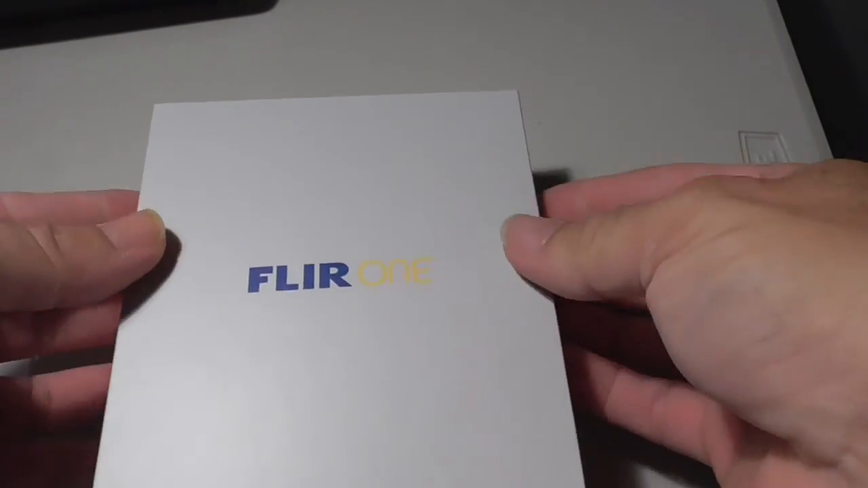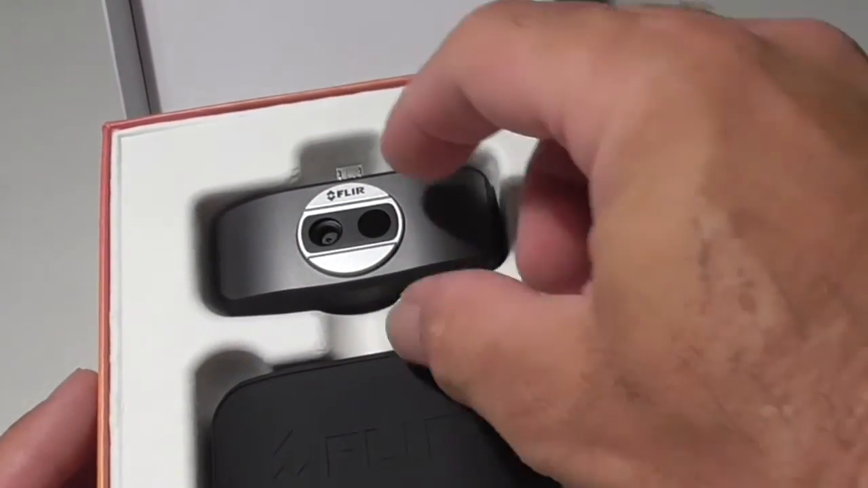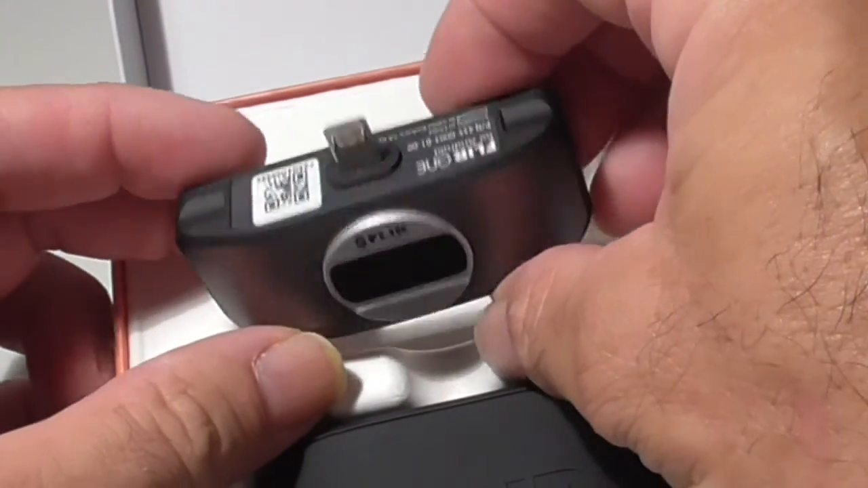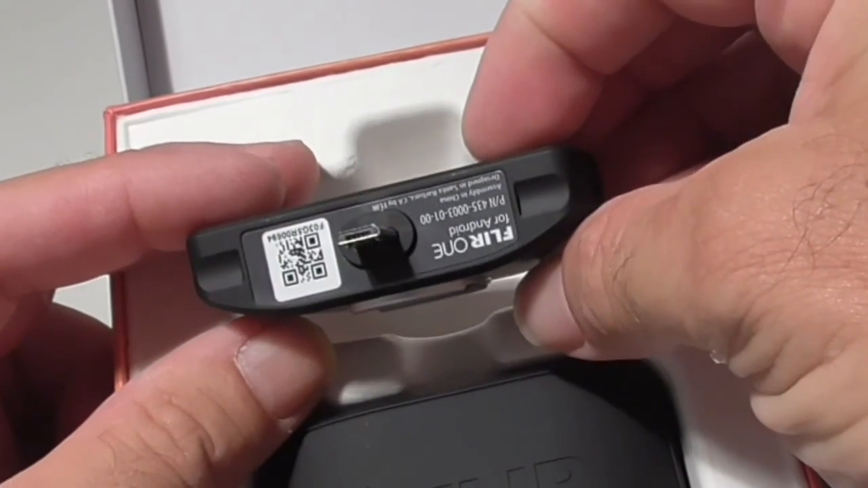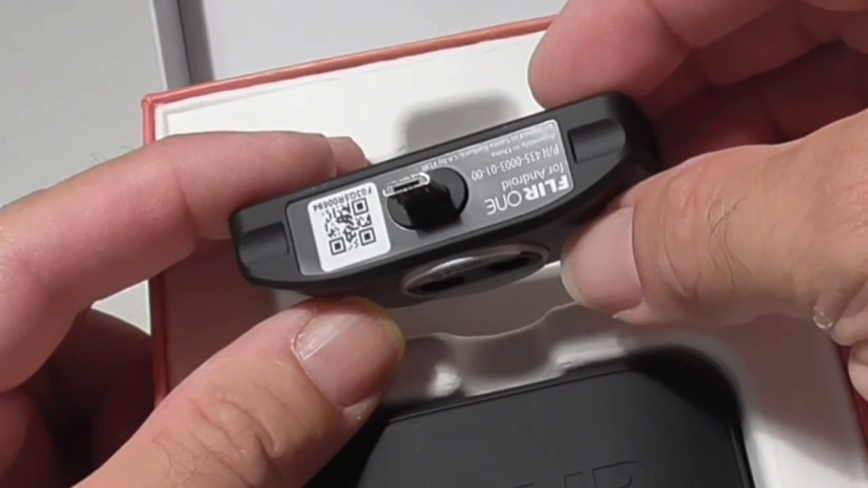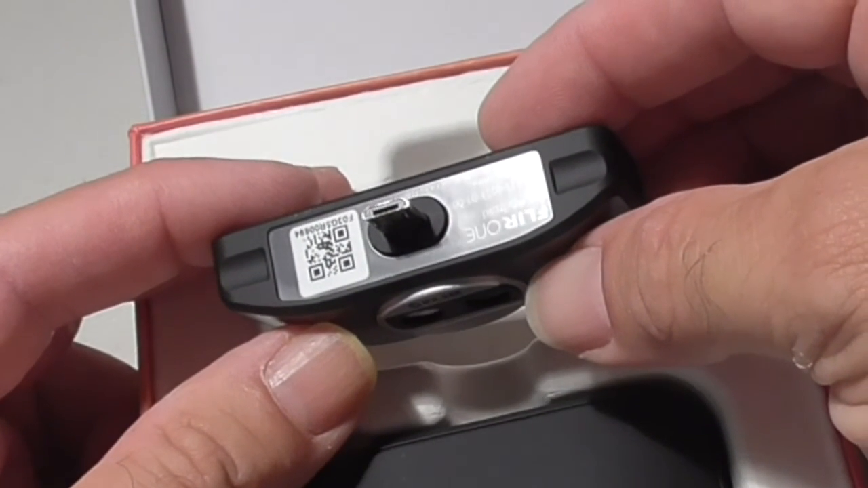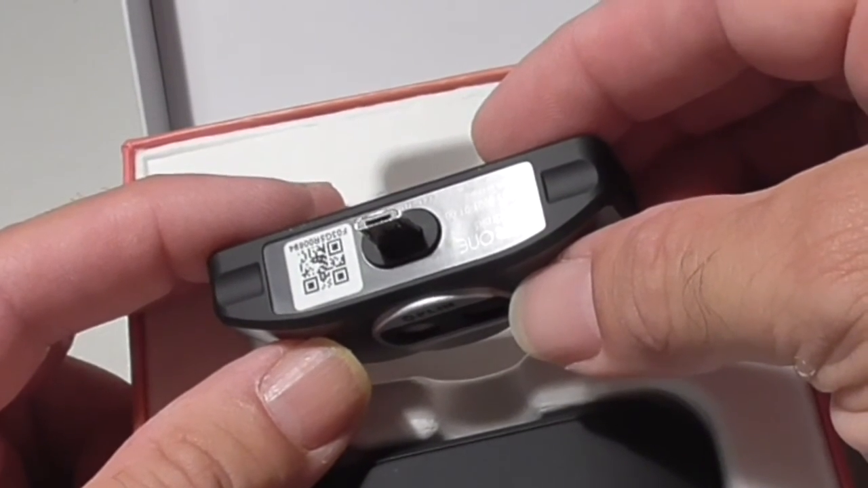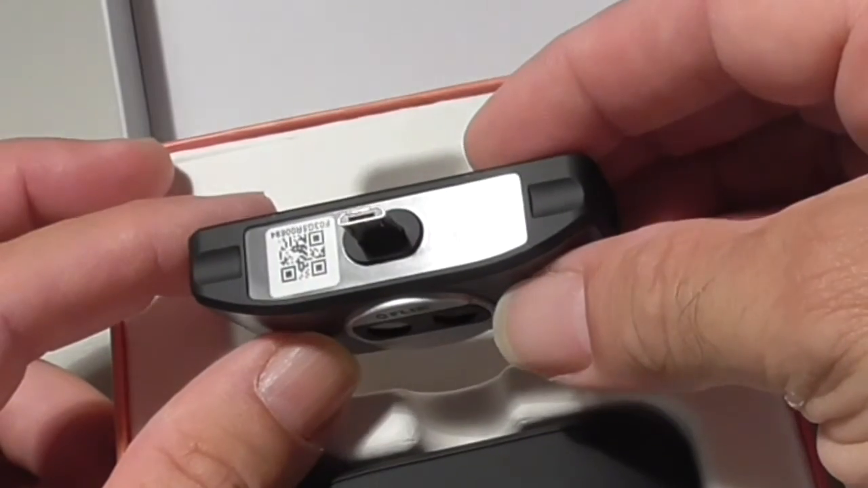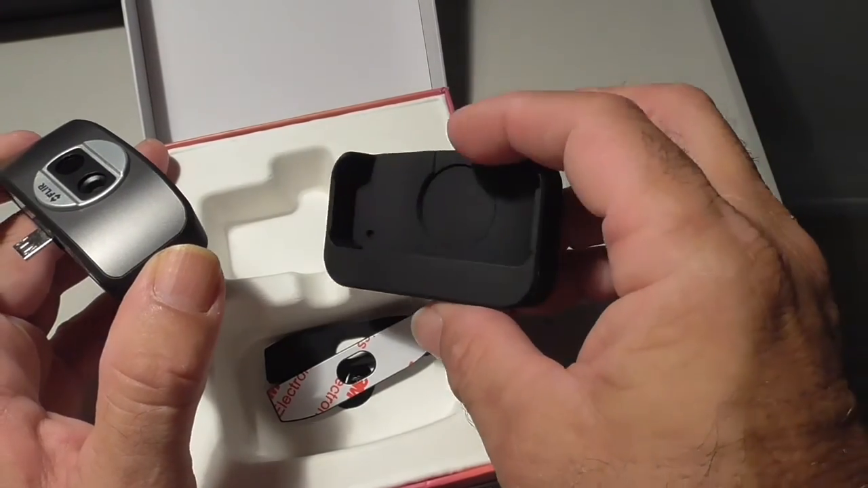Here we go. What's inside the box? Nicely packaged. Extremely nice. That looks like the FLIR camera over there. So that's what we have with the USB plug that will plug into the port on the bottom of your phone. iPhone version, you will not have to worry. With the Android version, you have to make sure that your USB connector on the bottom of the phone is positioned properly. If it is not, you are going to be recording a selfie instead of recording away from you. So we have this, and it looks like we have a little case.